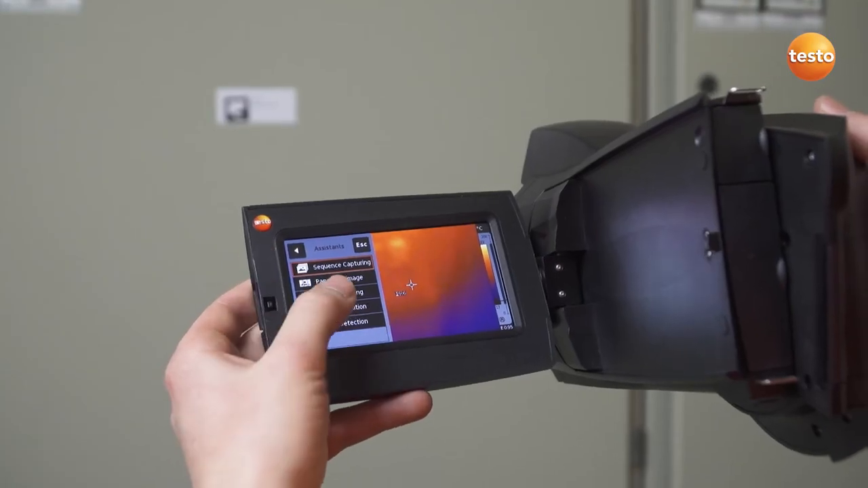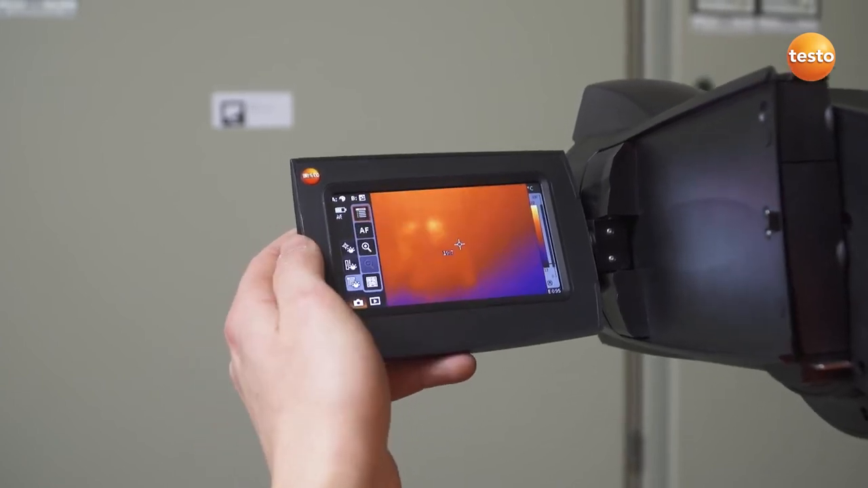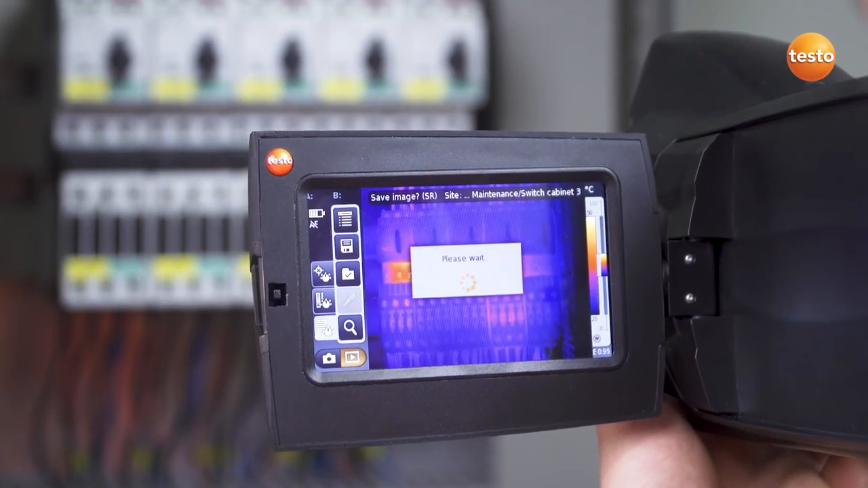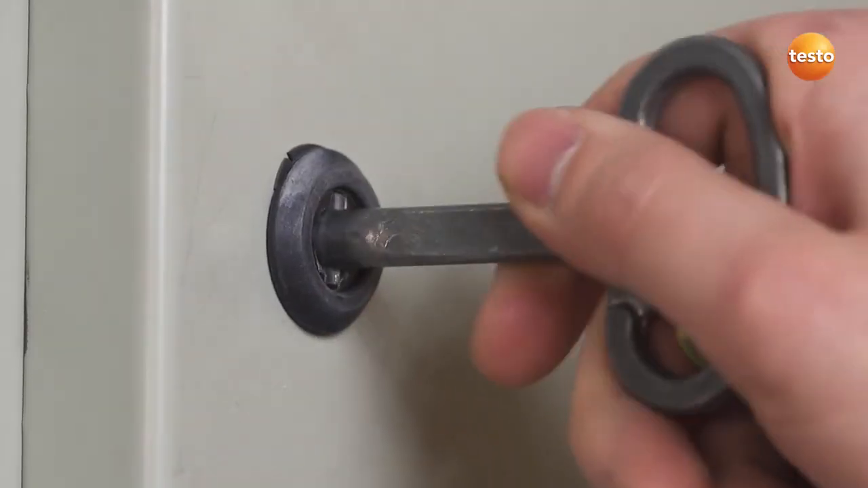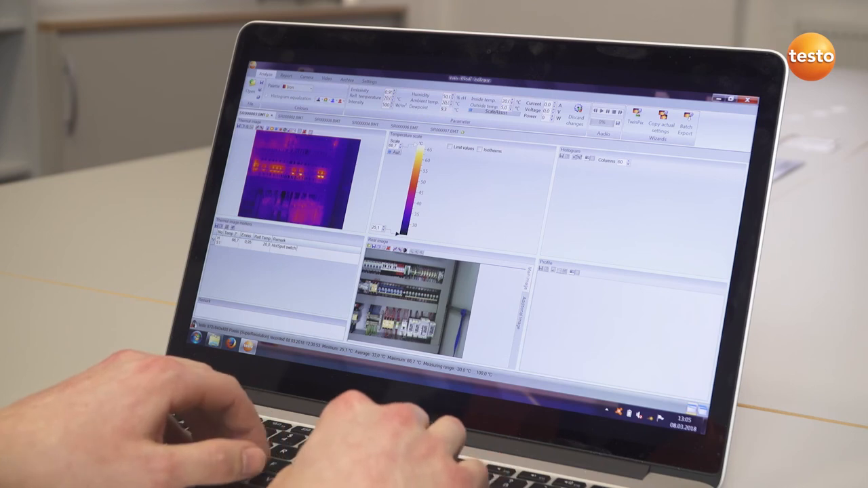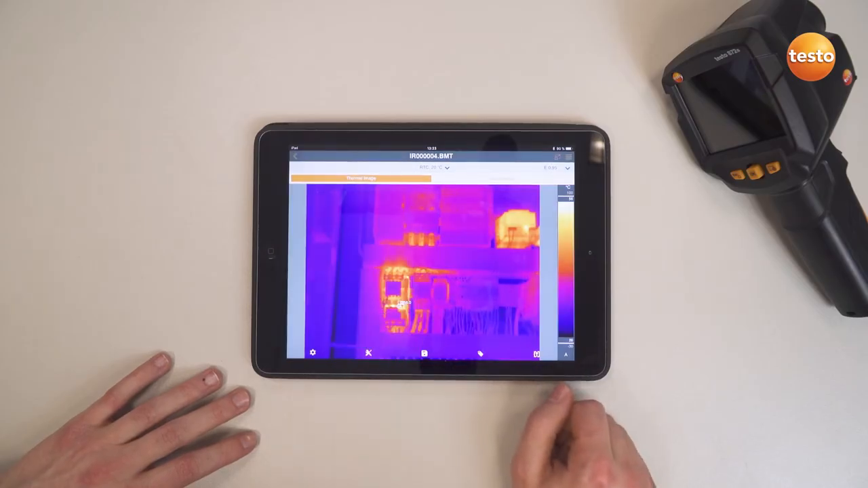The Testo site recognition function was developed for exactly this purpose. The technology ensures fully automatic measuring location recognition, along with storage and management of thermal images resulting from inspections. So that was it, as far as the measurement is concerned. Now for the documentation. You can use not only the free software Testo IR Soft, but also the Testo Thermography app to create a professional report and send it to your customer.